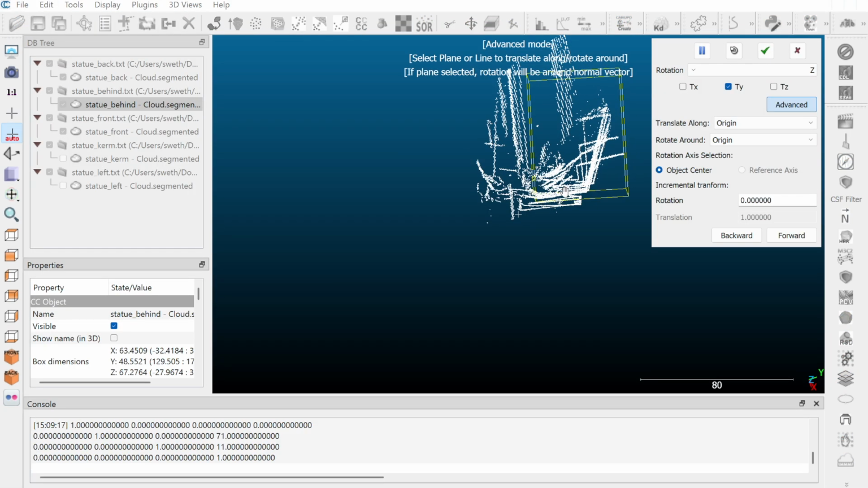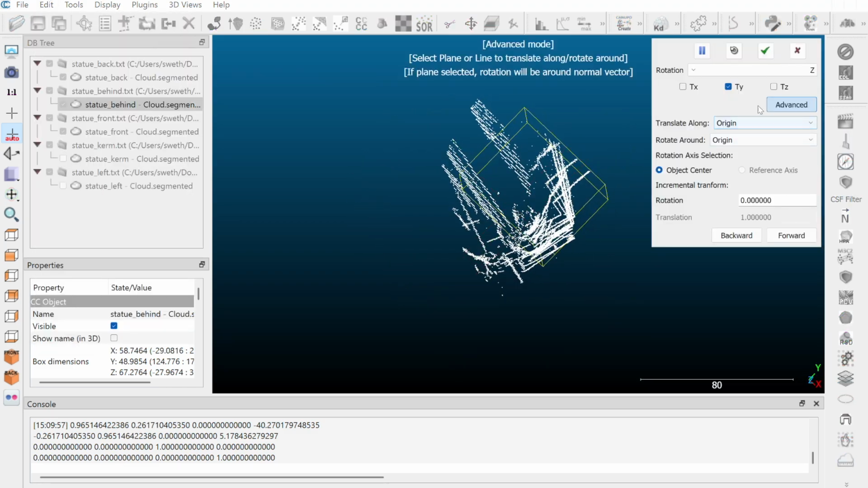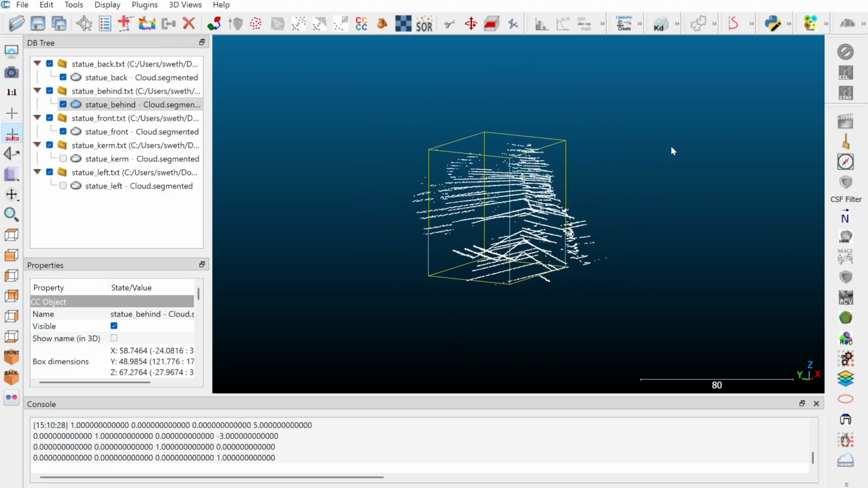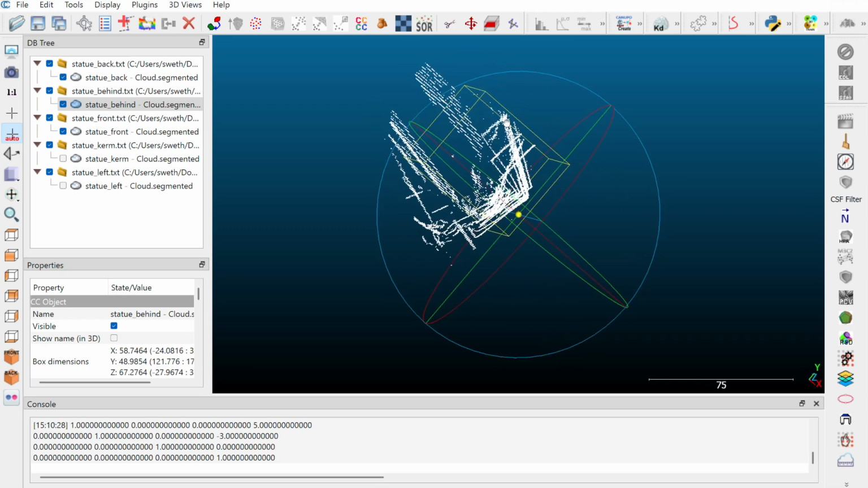After cleaning up each scan, it was time to combine them into one large point cloud. I used Cloud Compare to translate and rotate each scan until they aligned. This was the most ambiguous part of the project and would be easier with a denser set of point clouds.